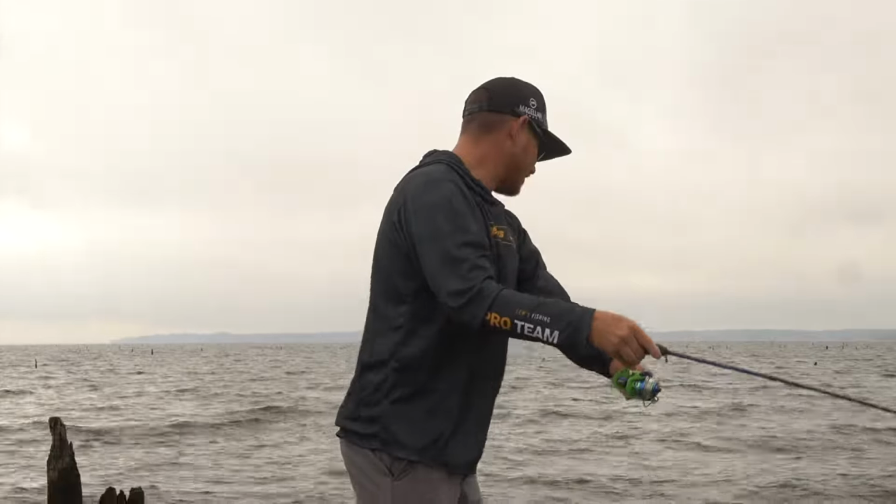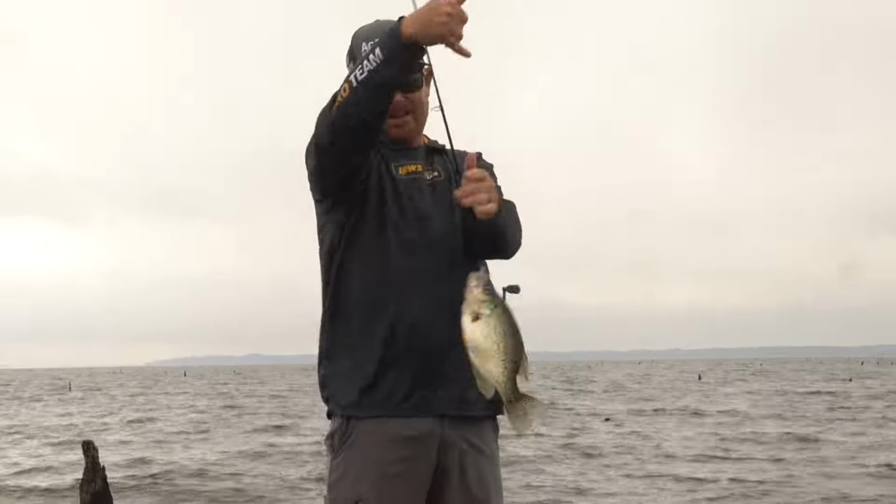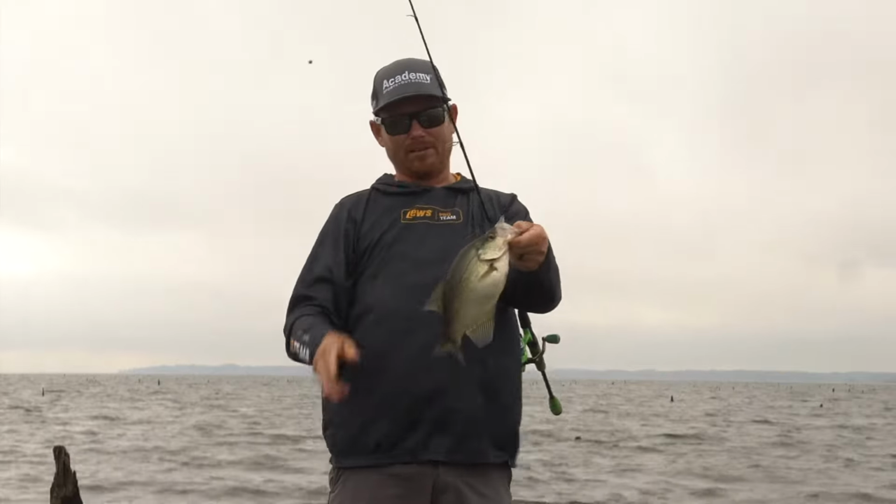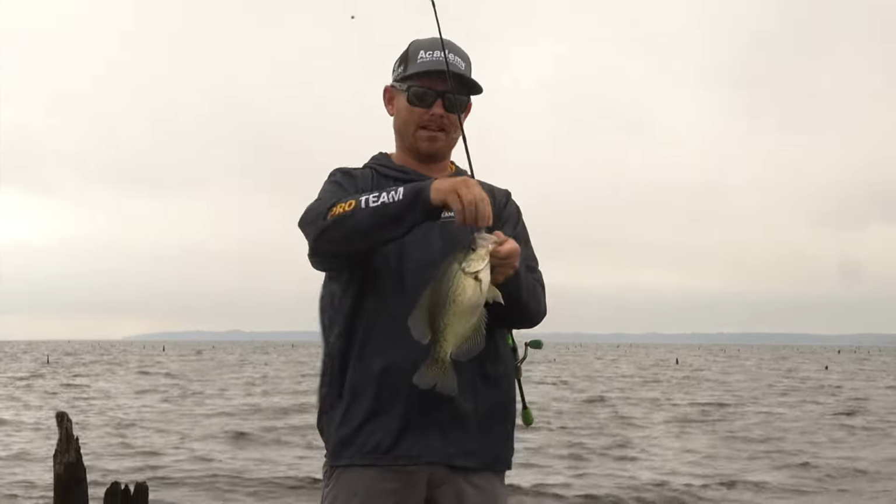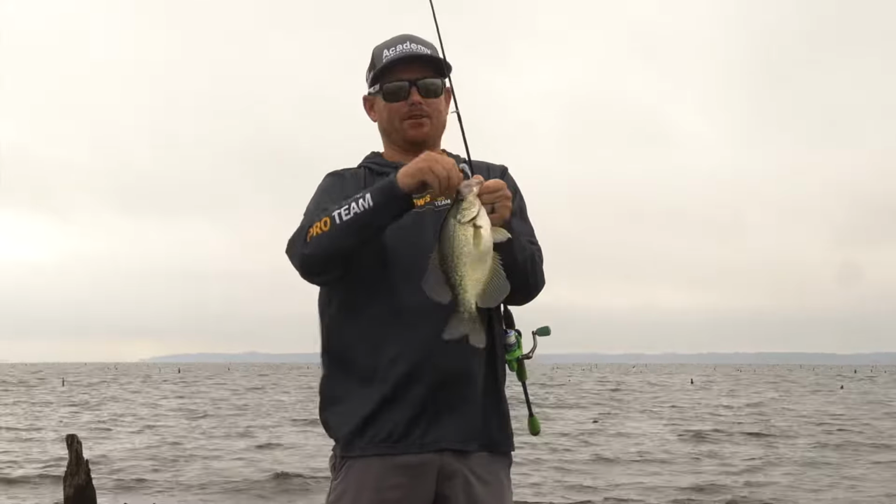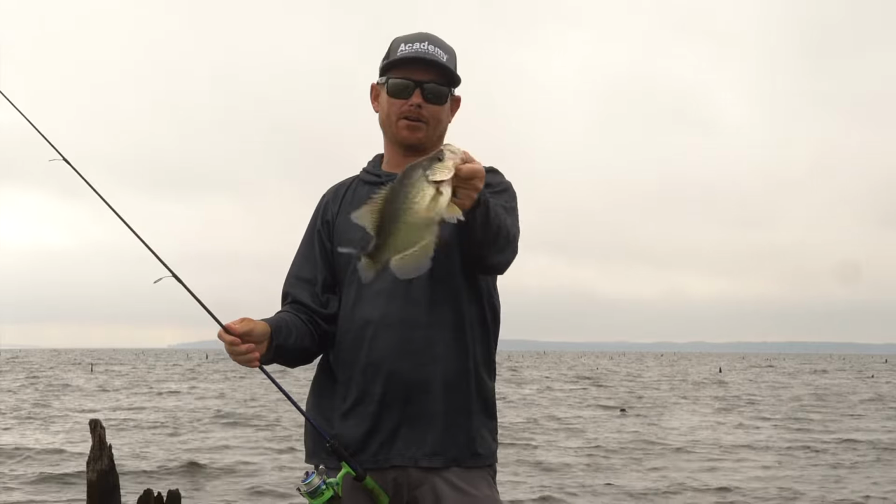Oh yeah, another nice slab right there. Talk about calling your shot. I saw the stump, I saw the fish kind of acting funny towards it, and here we go. Case in point, having the right setup, having your electronics set up the right way, everything is so important when you're out here crappie fishing.